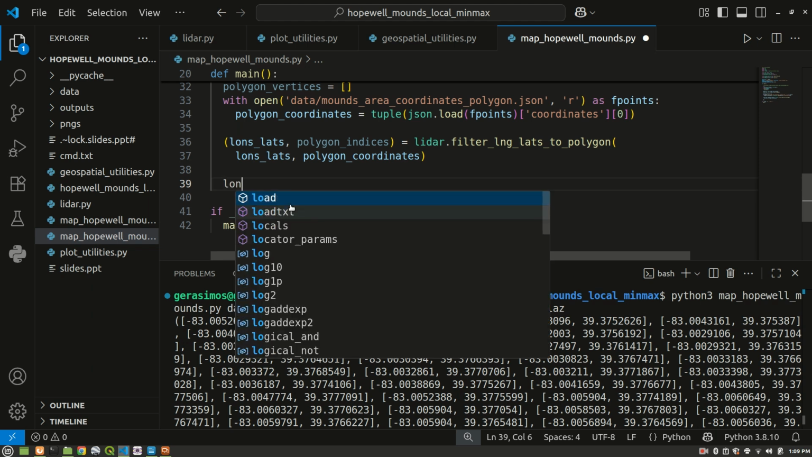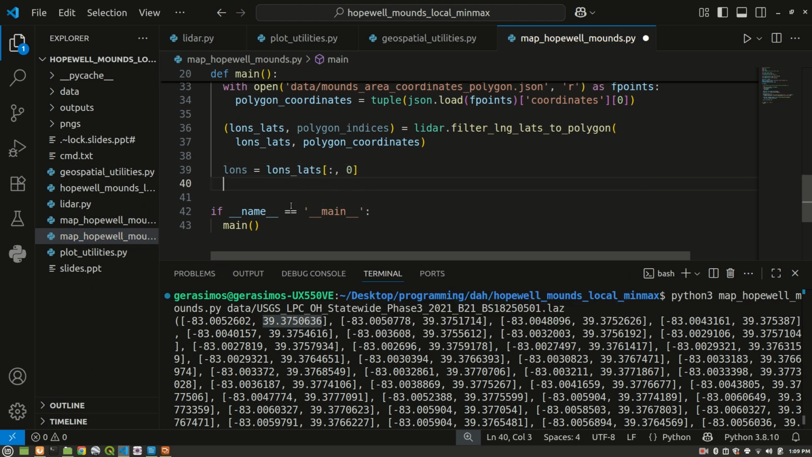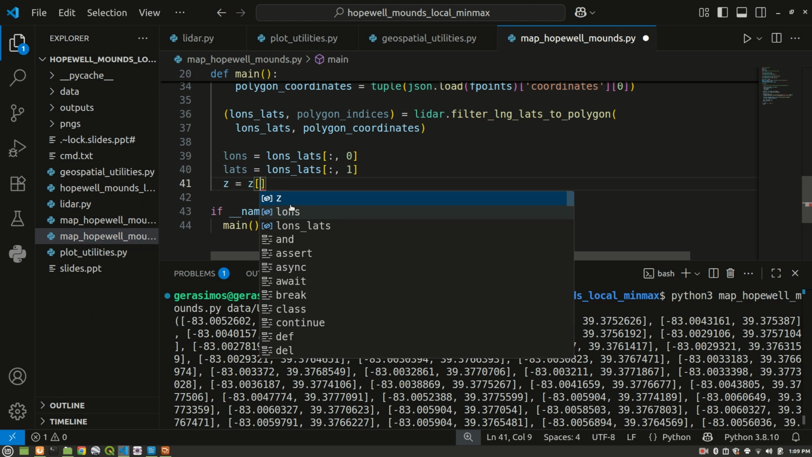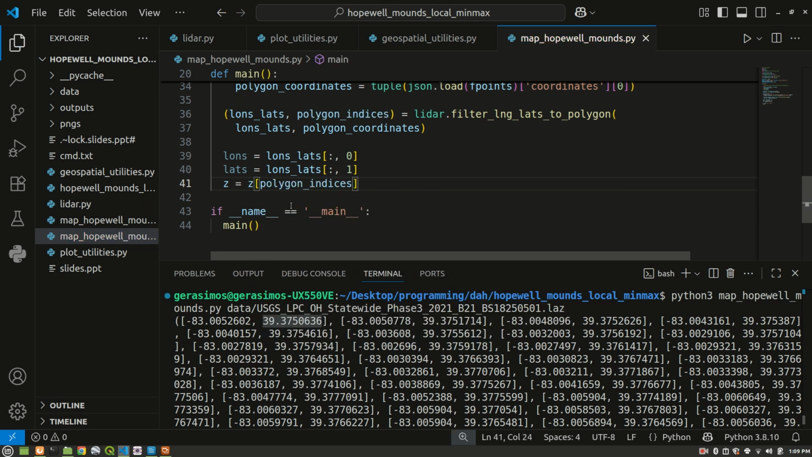So we can say lons equals lons lats, colon, so that's all rows, column 0. Lats is going to be lons lats, all rows, column 1. Then we also have to filter our z values. We're going to say z is equal to z at polygon indices. Okay?